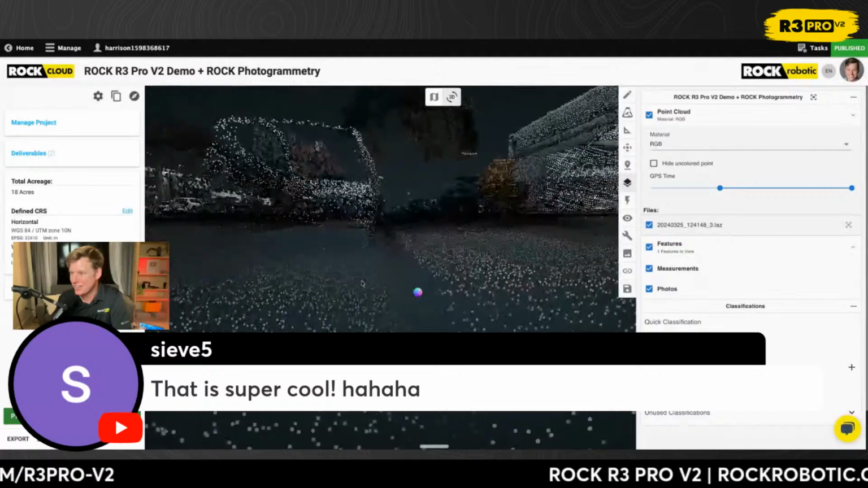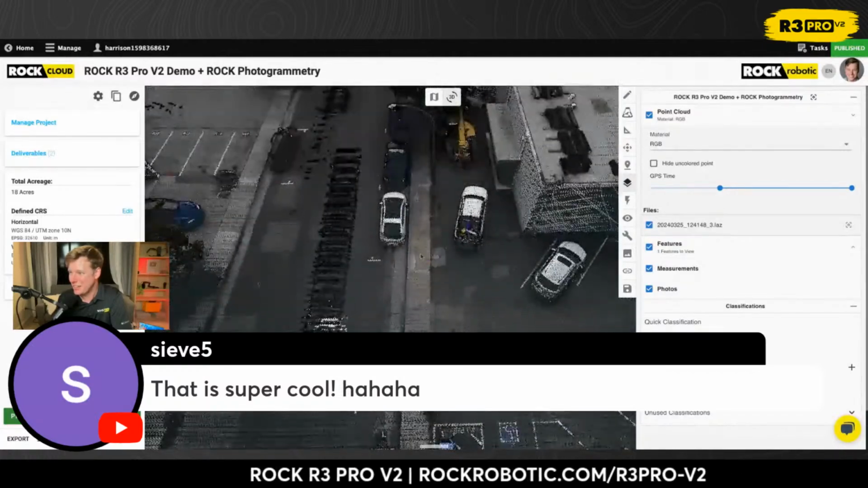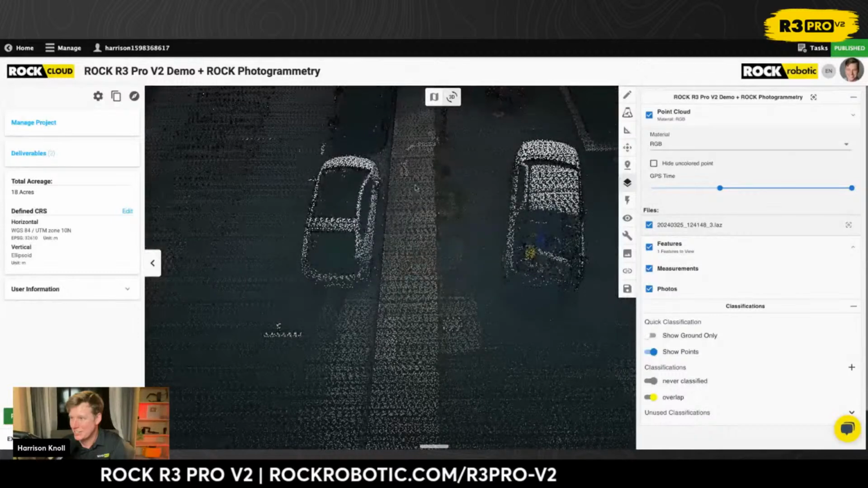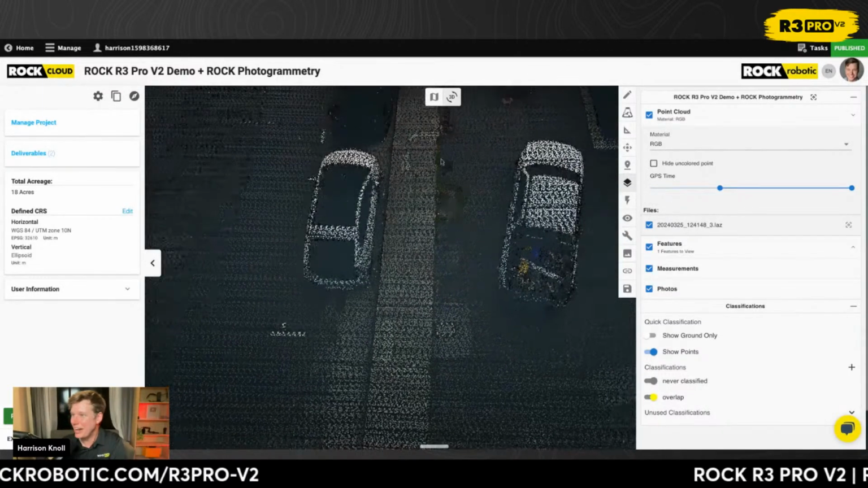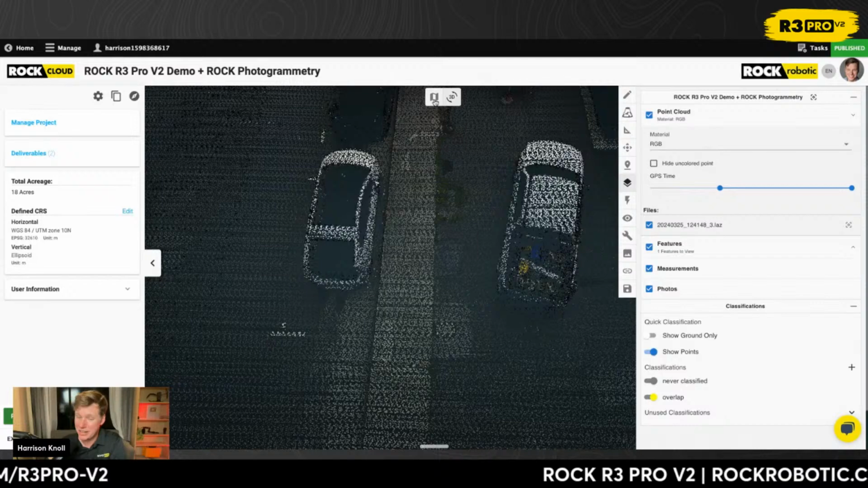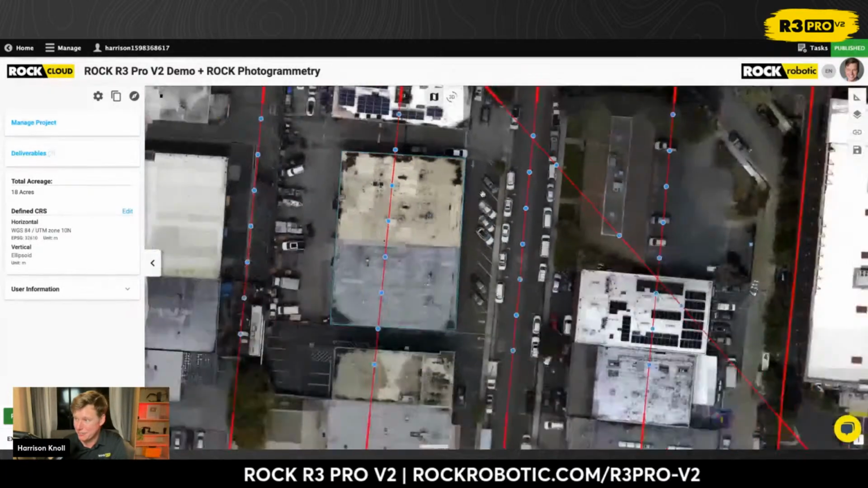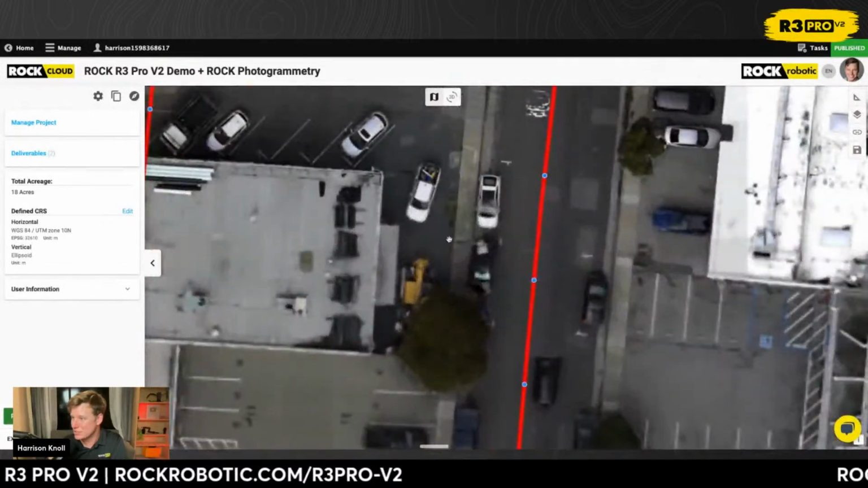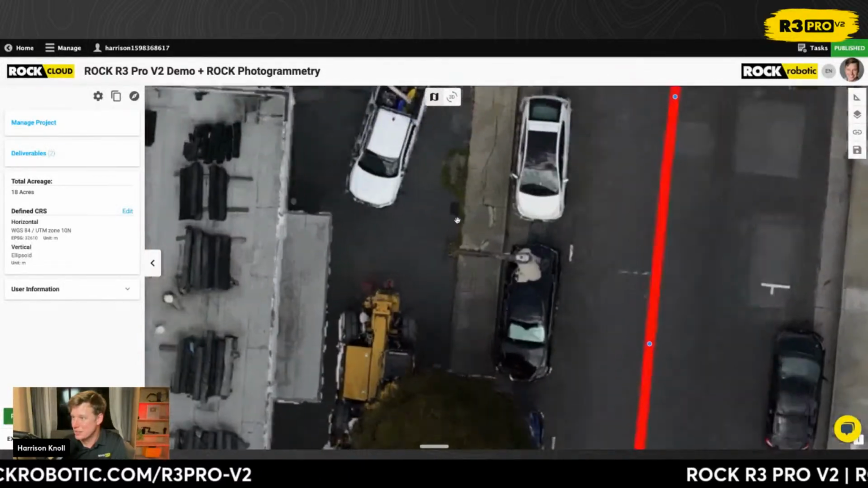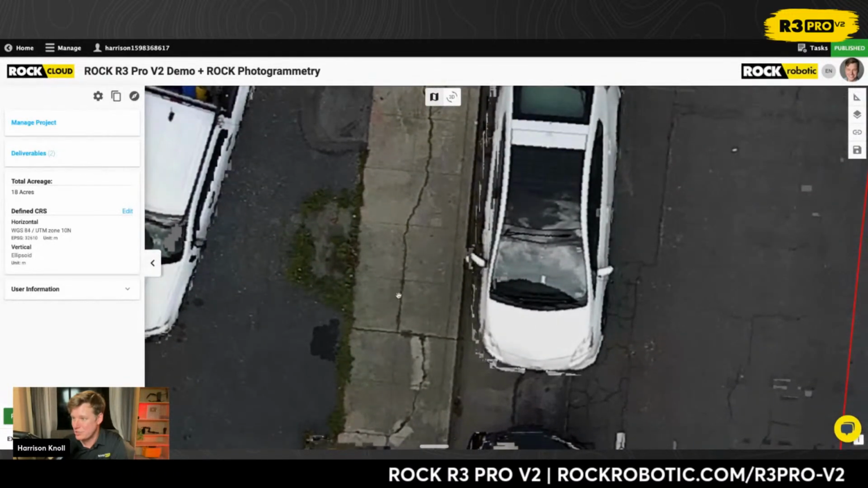Just looking at the alignment of the curbs, and this is point cloud data. I could see a crack in the point cloud data, right? Now, with the V2, I can flip over and find that same spot. I think this is the lamppost. And I can zoom in on the orthomosaic, and now I can actually visually see it.